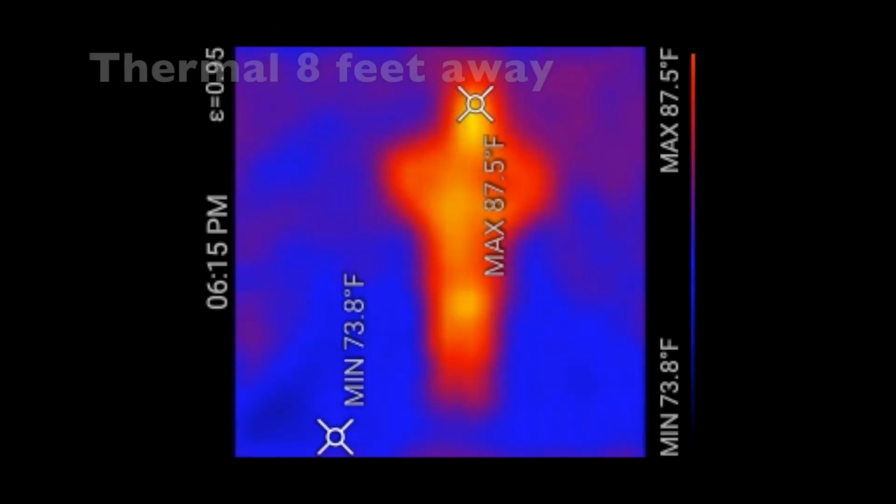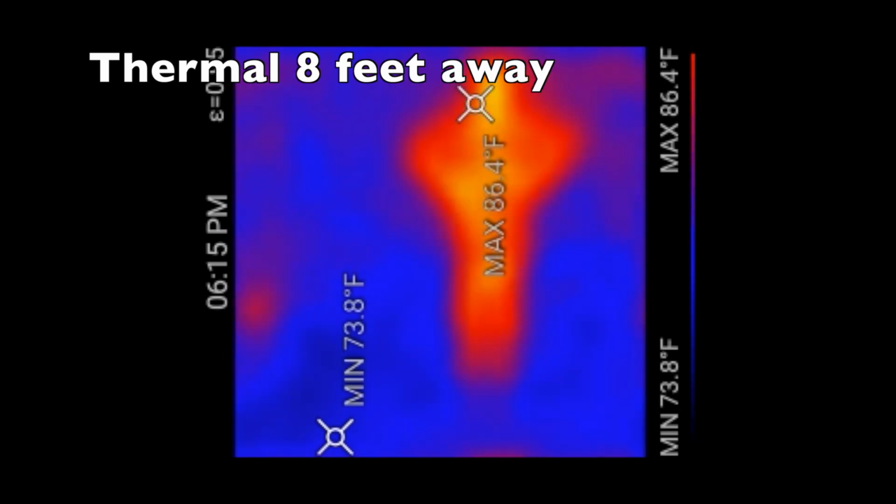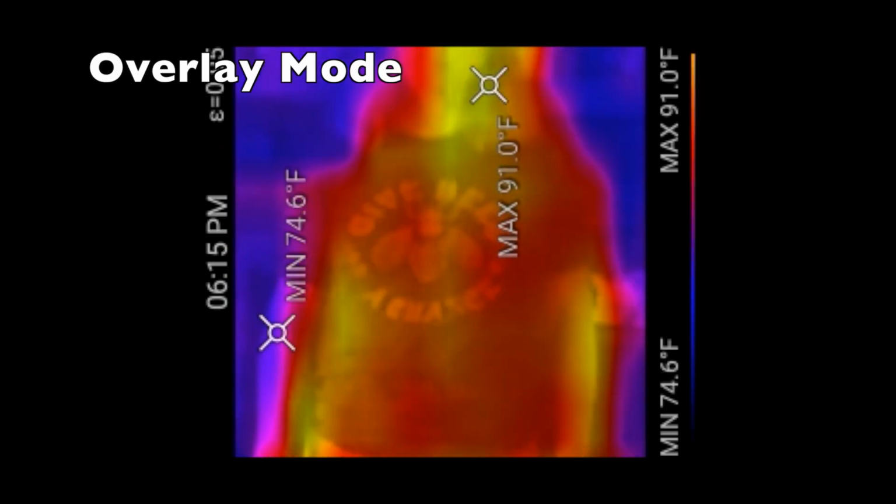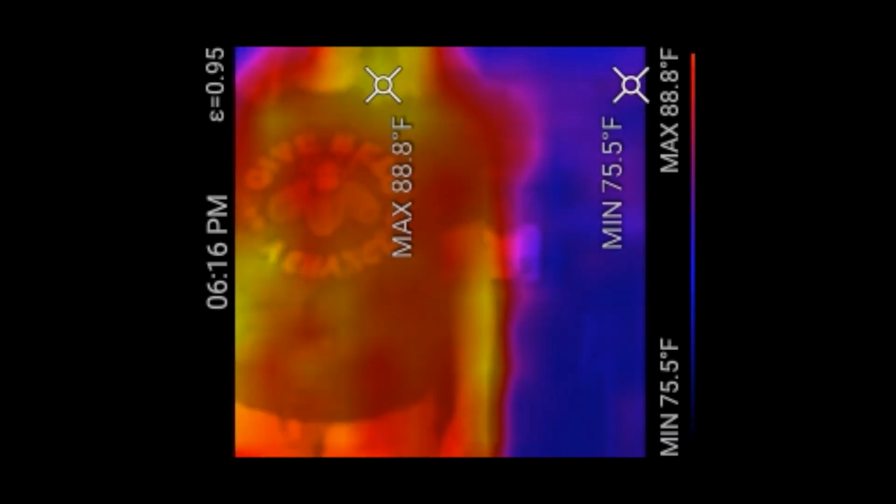Now, here's an idea. Here's Luann standing 8 feet away from me in the den in an air-conditioned room at 73 degrees. Everything's about the same temperature. Here she is waving. So it's not a fine resolution, but what I bought it for was to work on engines. Now here's the overlay mode of her, a little more focused in with the thermal visual on top of it. And then finally, here's what the visual was looking like.